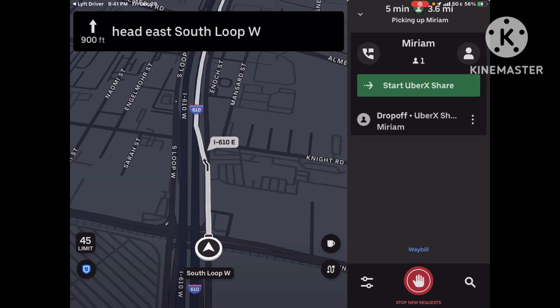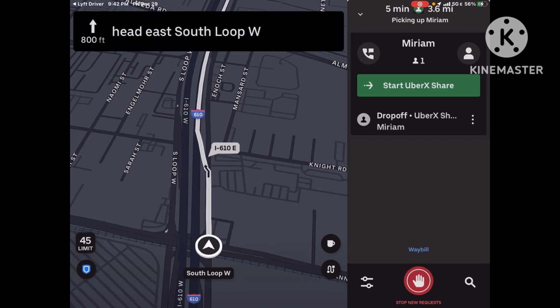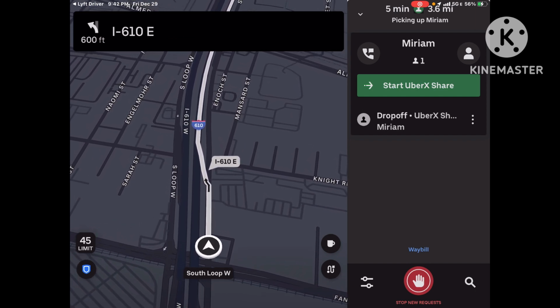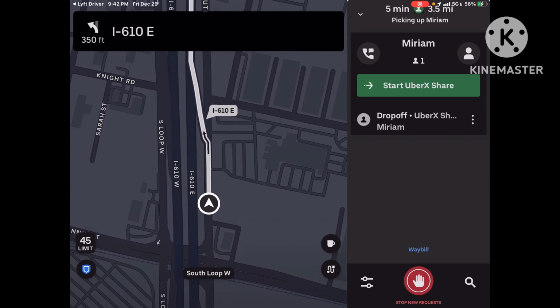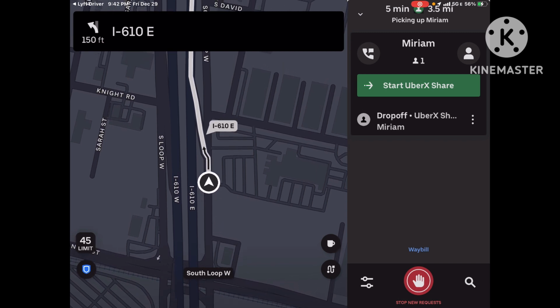All right, guys, I'm trying it again. This is a share. Okay, this is paying like $10 and a quarter. Picking up 3.5 miles down the road, 5 minutes. 3.5 miles down the road, man, it's nothing. But when you get lights involved and construction, it can seem forever, especially right now around this area. Keep left onto I-610 East. There's a lot of construction going on.